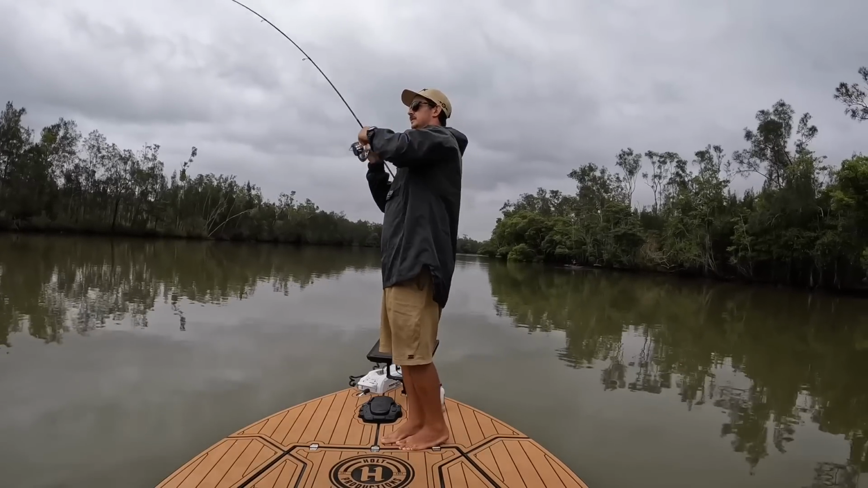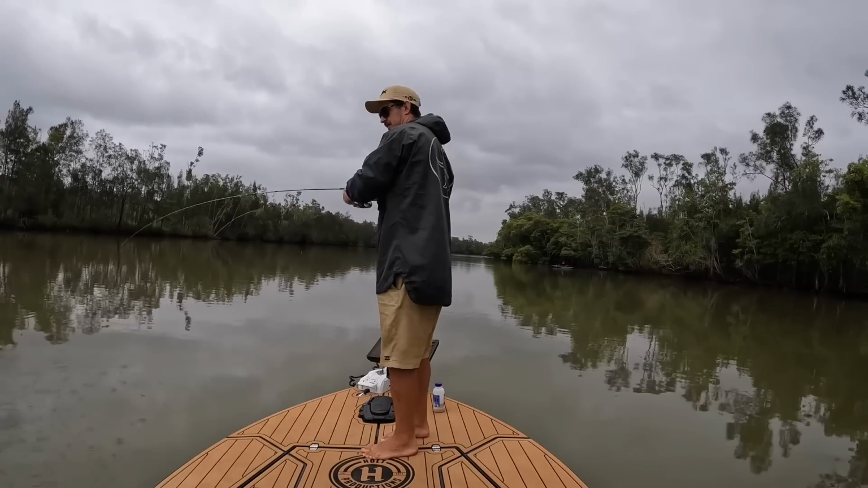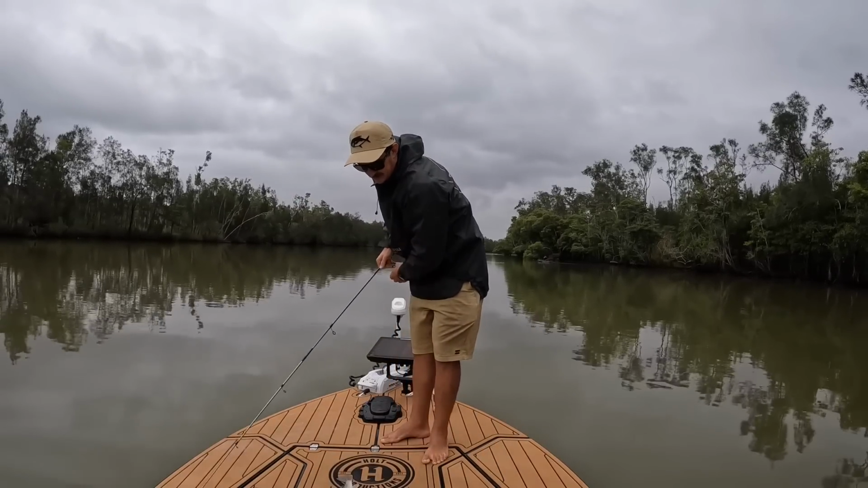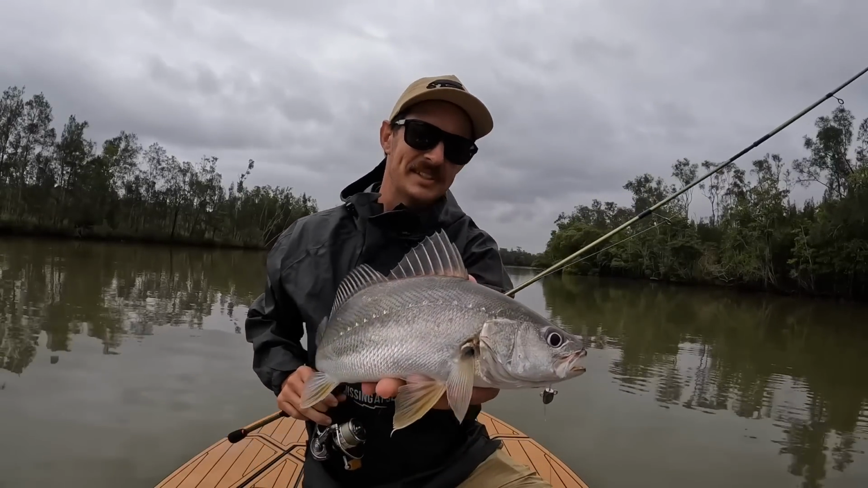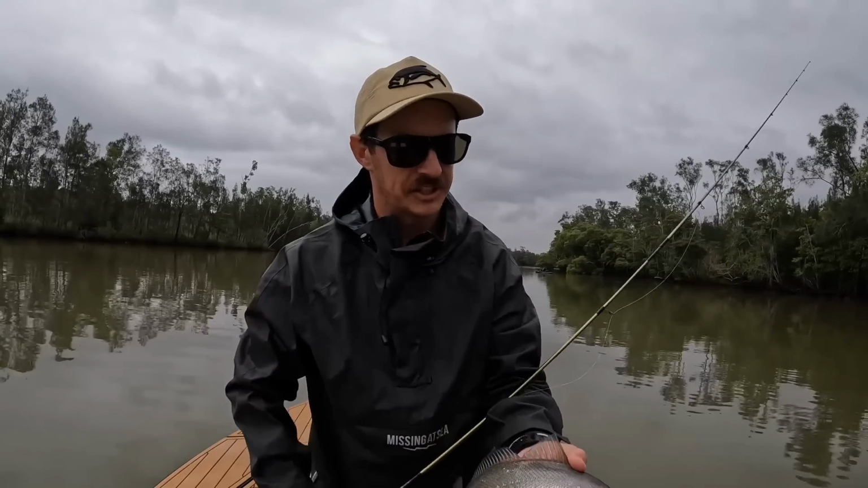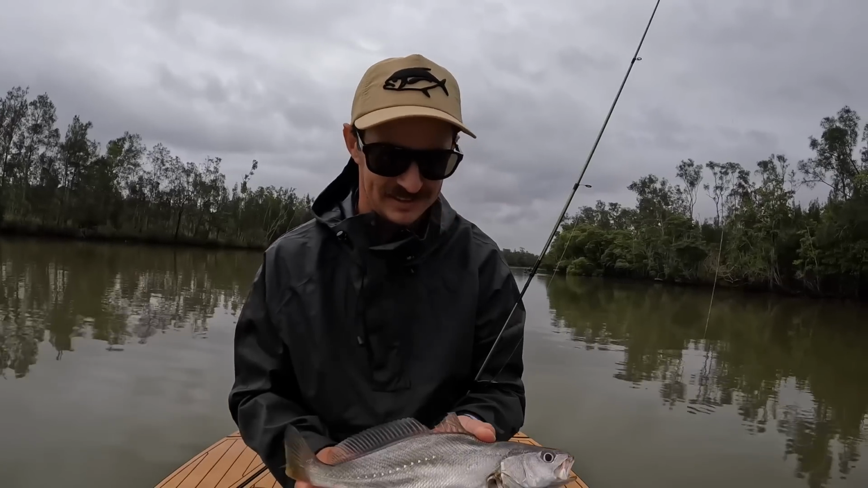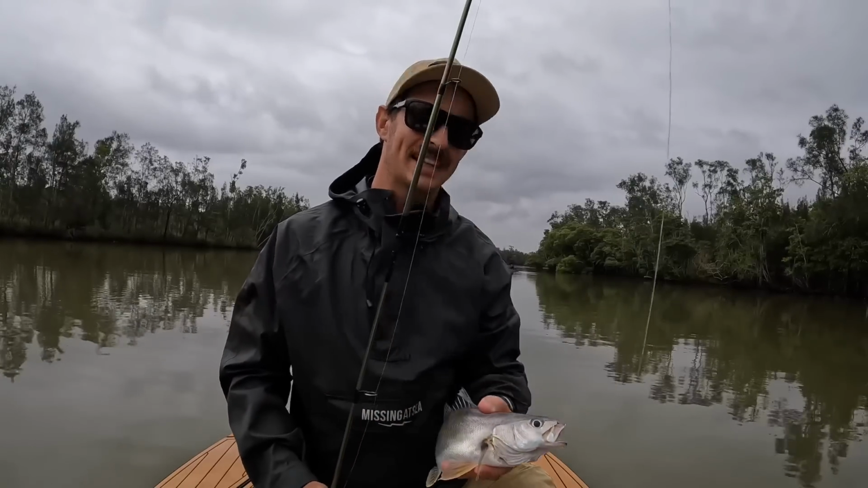Surely not. That didn't just happen straight away again, did it? No, it's still sitting. Oh, it's only a little. Only a little fella, but still cool to see. And whenever there's little ones, there should be bigger ones, and very, very similar technique to getting the bigger ones too. So right depth of water, right technique, and you'll be catching big ones with small ones. Cool, get him back.